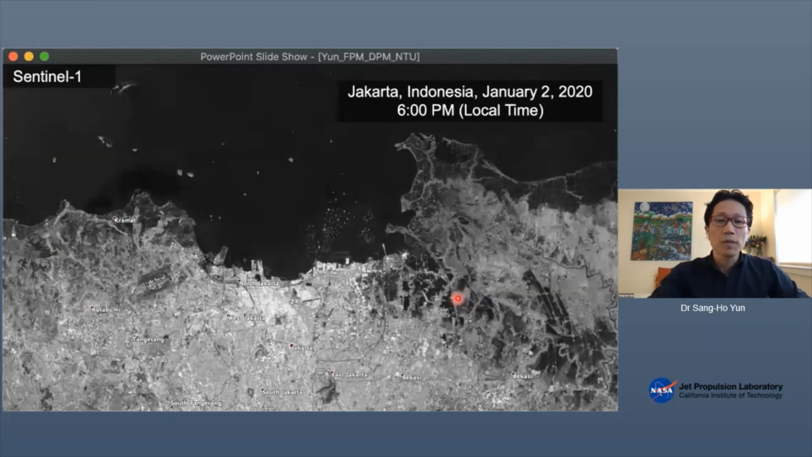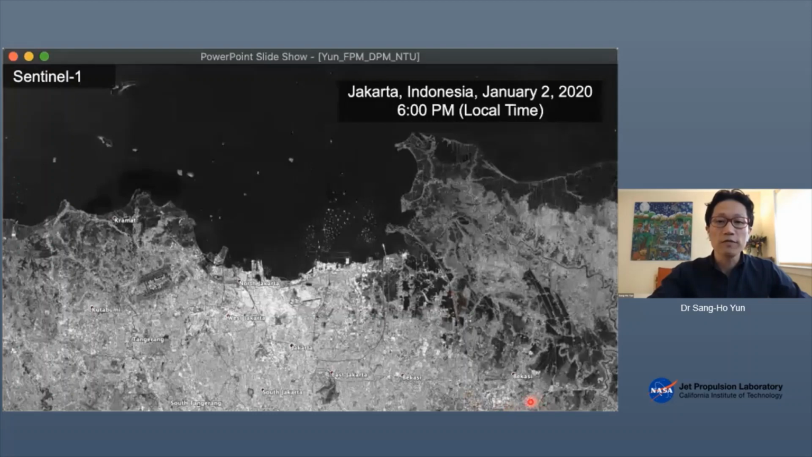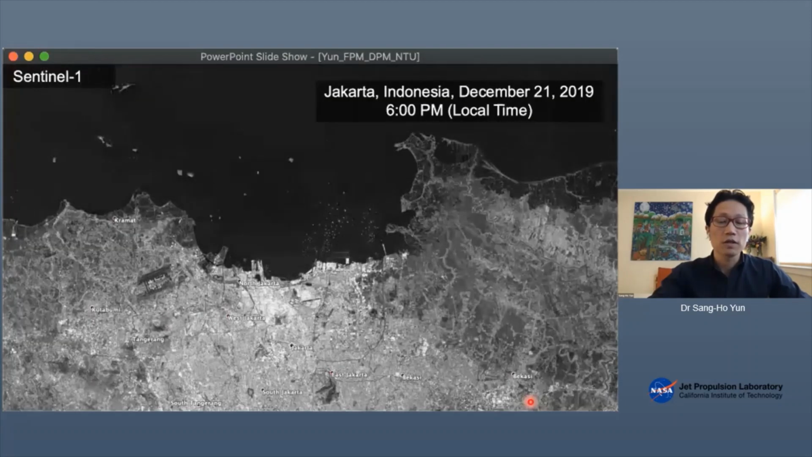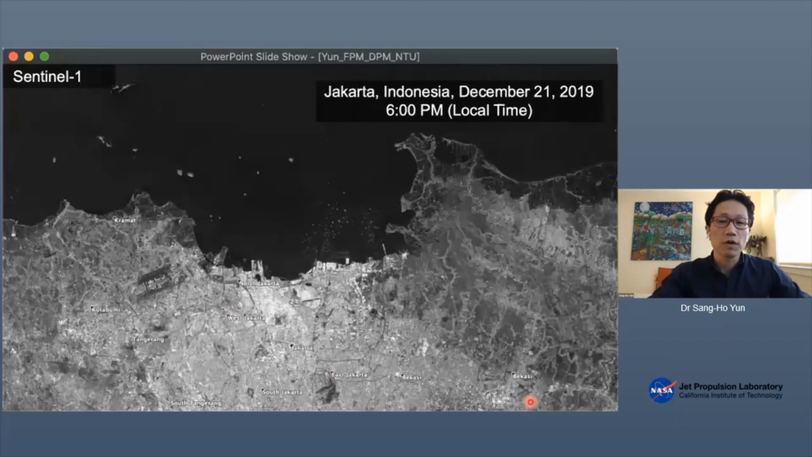And then we compare this. This is the during-flood image. Compare this with the pre-event SAR image acquired on December 21st. And if I go back and forth, you can see the difference, right? Before, after, before, after.